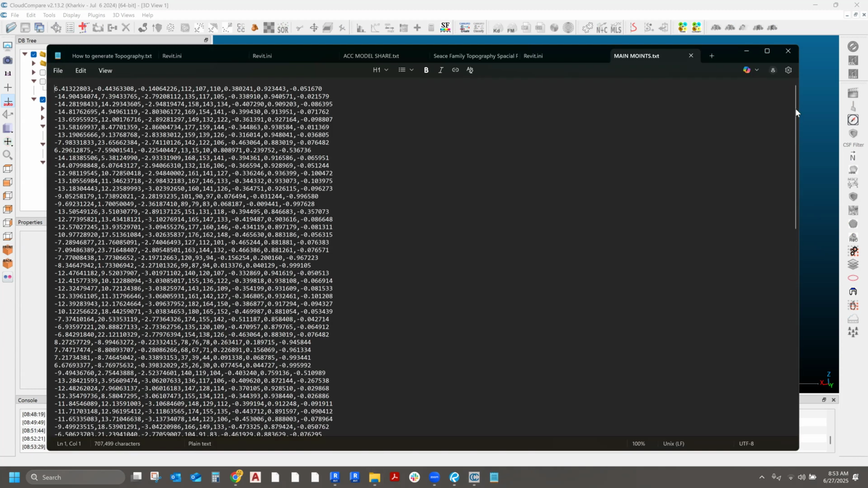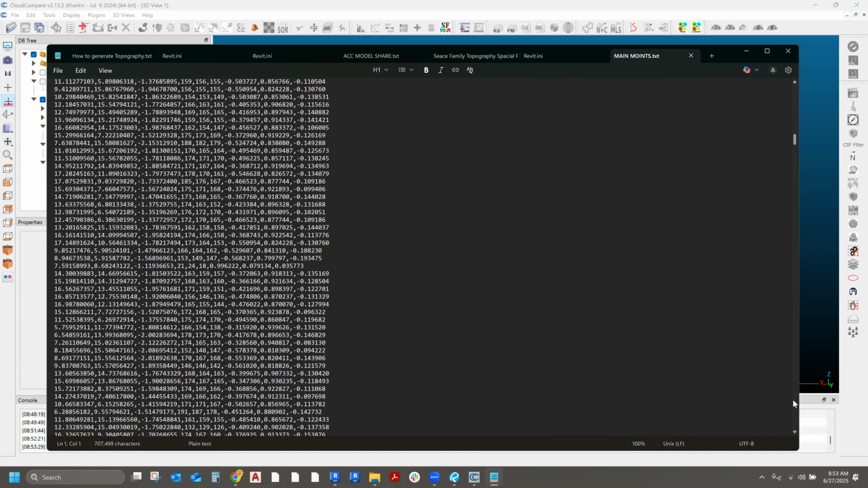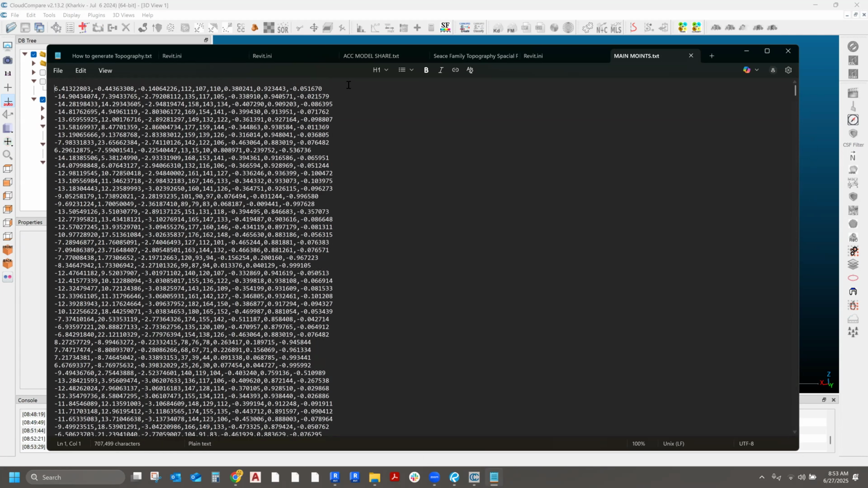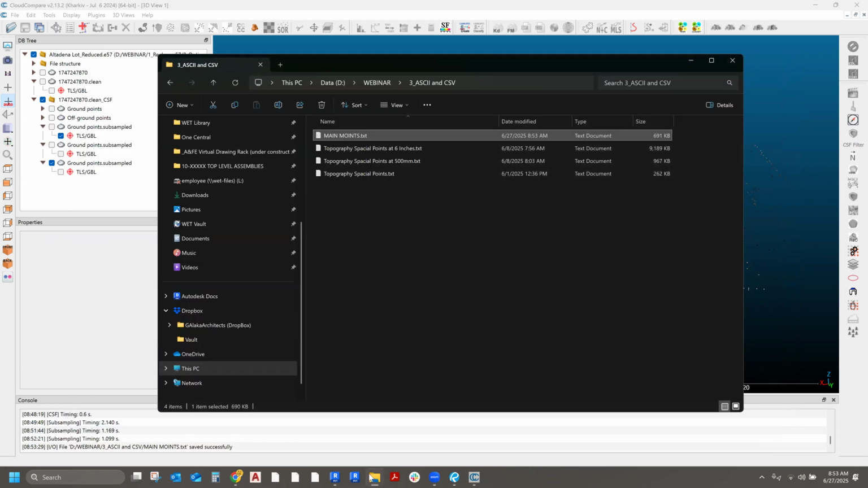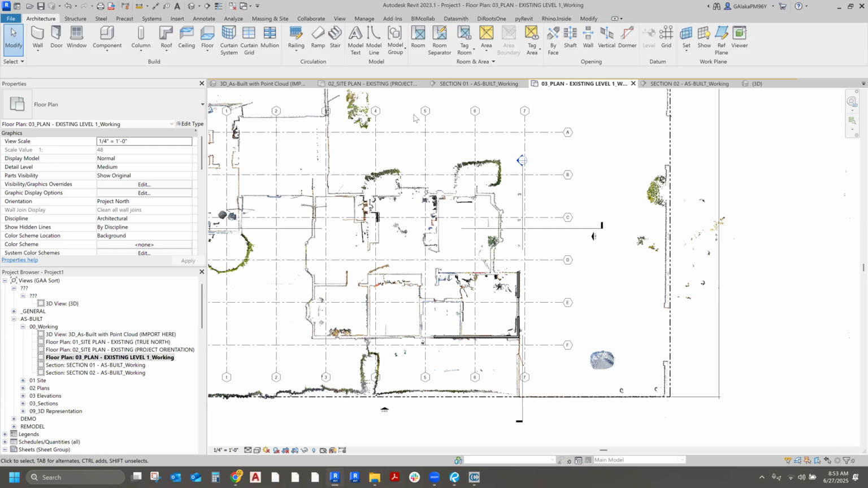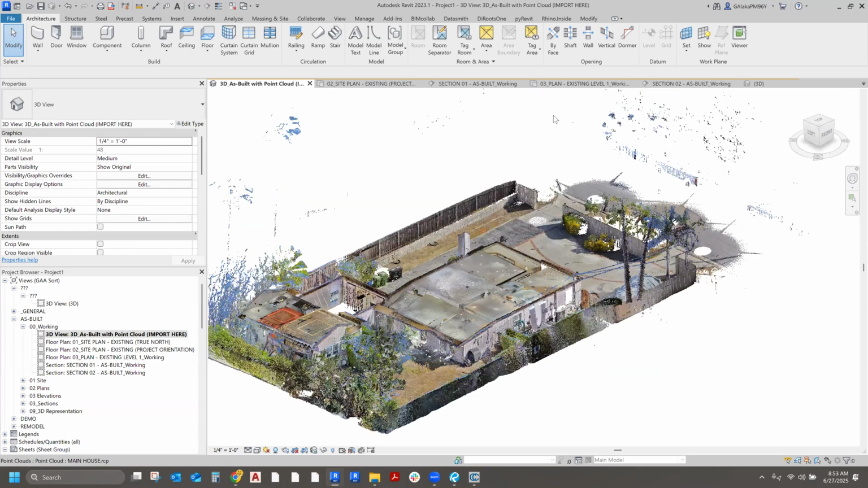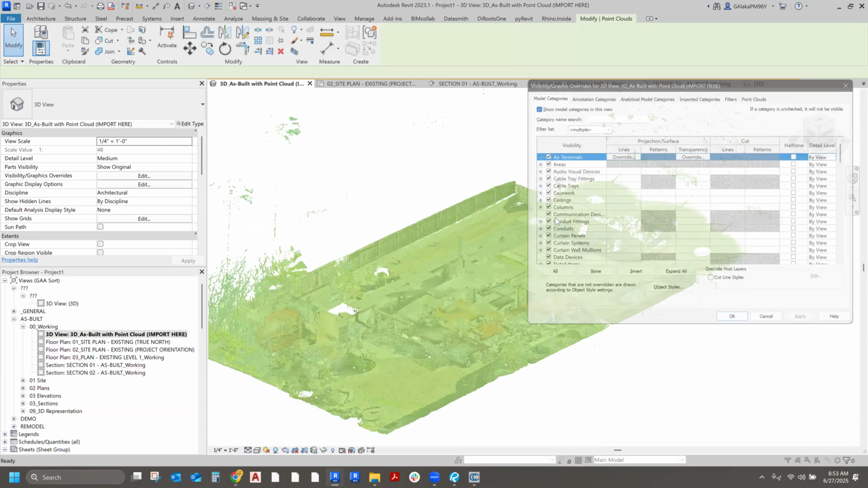It's just a bunch of numbers. They just go on and on. There's 9,000 whatever numbers, and each one has an X, Y, and Z. So now in Revit, in your 3D view, I'm going to hide this point cloud for a second so I can show you what this is going to end up looking like.